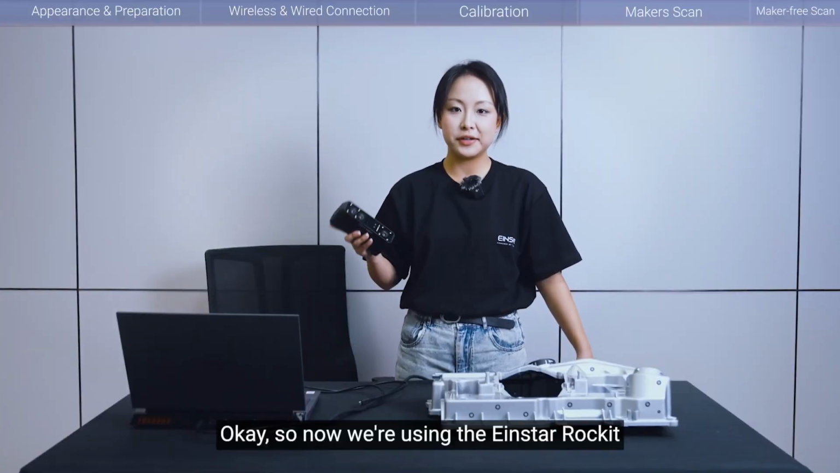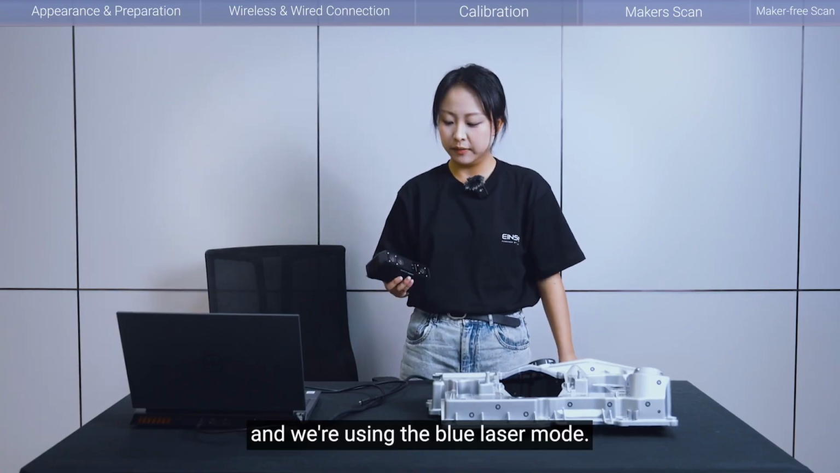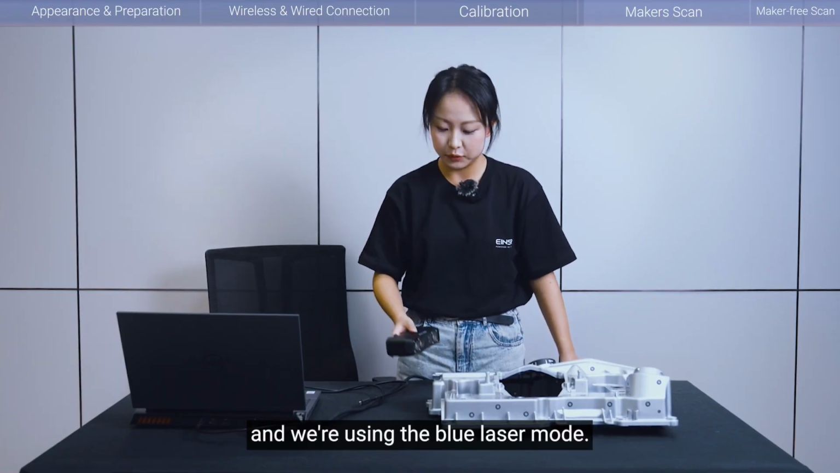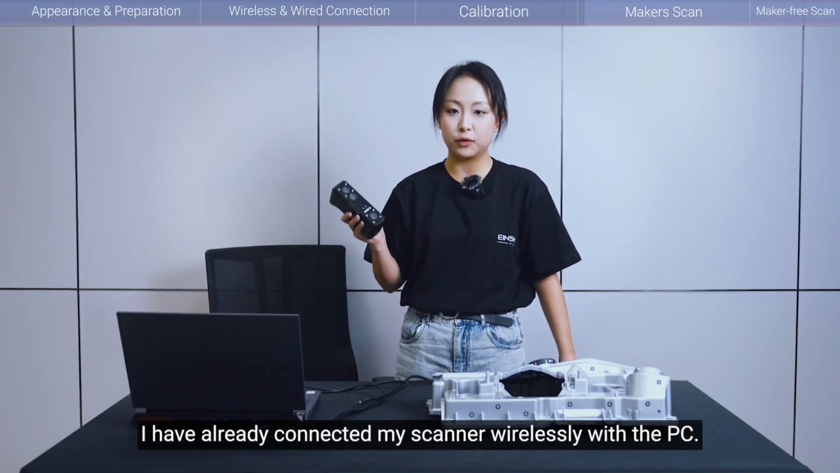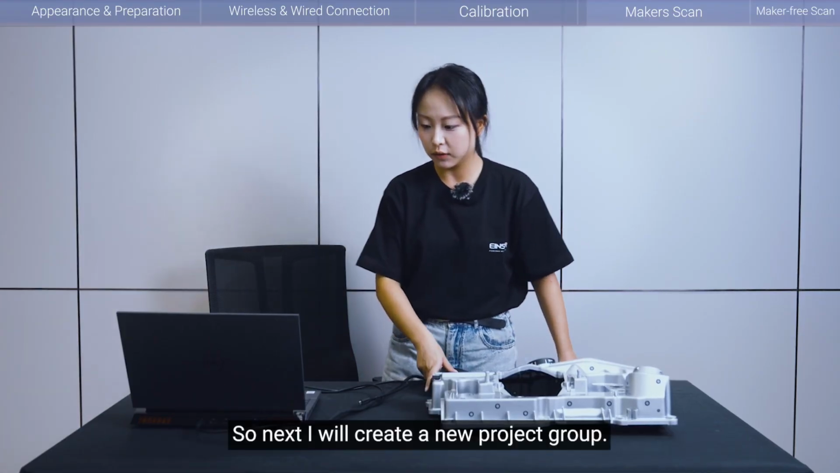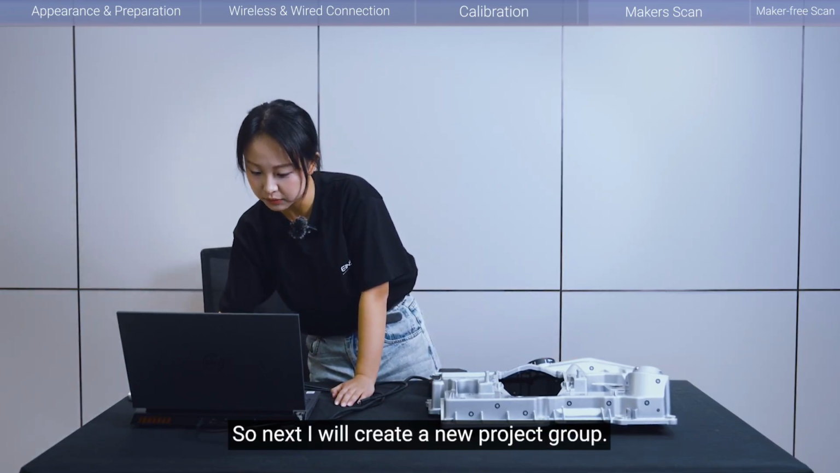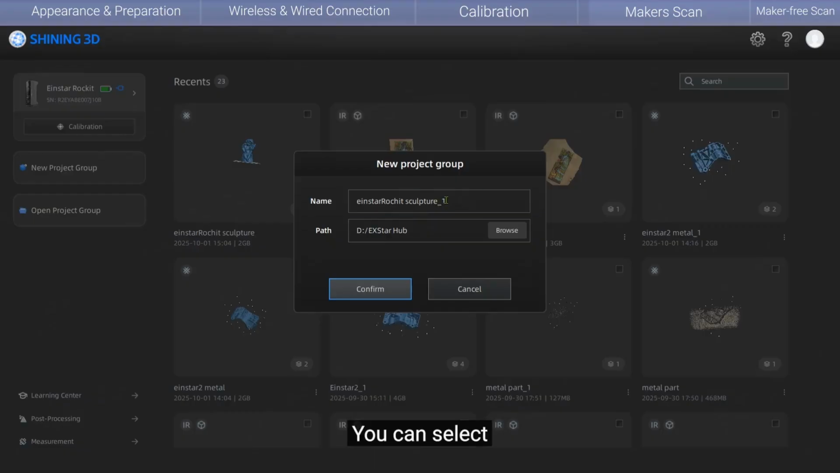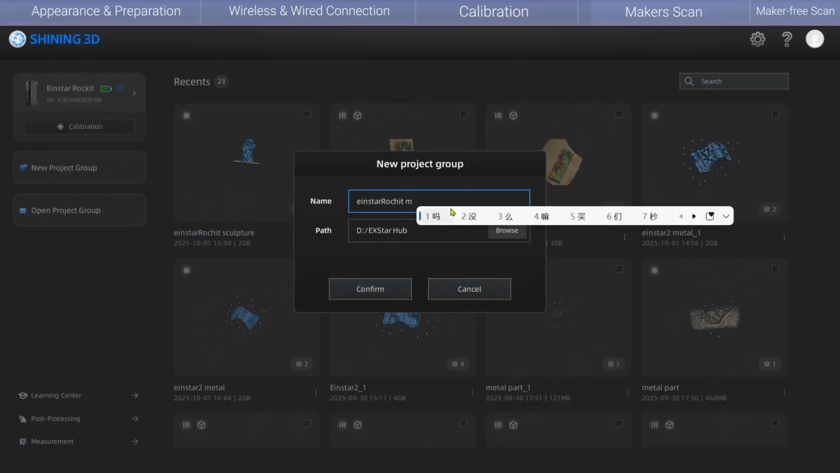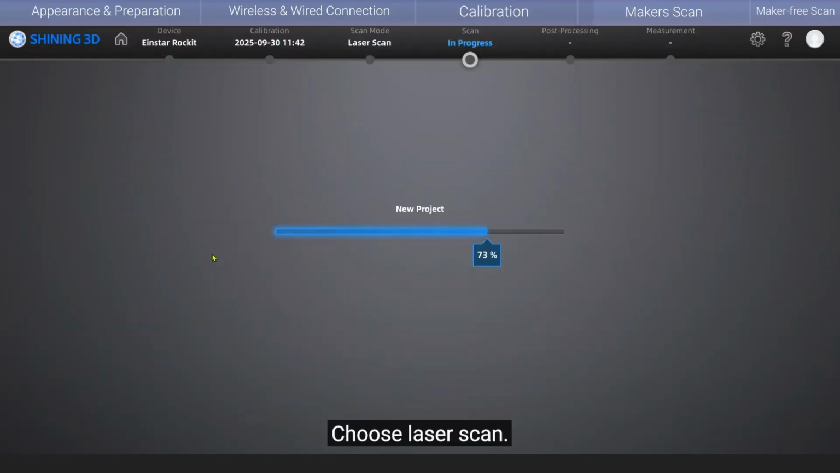Okay, so now we're using the Einstar Rockit to scan this metal part, and we're using the blue laser mode. First of all, I have already connected my scanner wirelessly with the PC. Next, I will create a new project group. You can select a path to save your project and confirm. Choose laser scan.